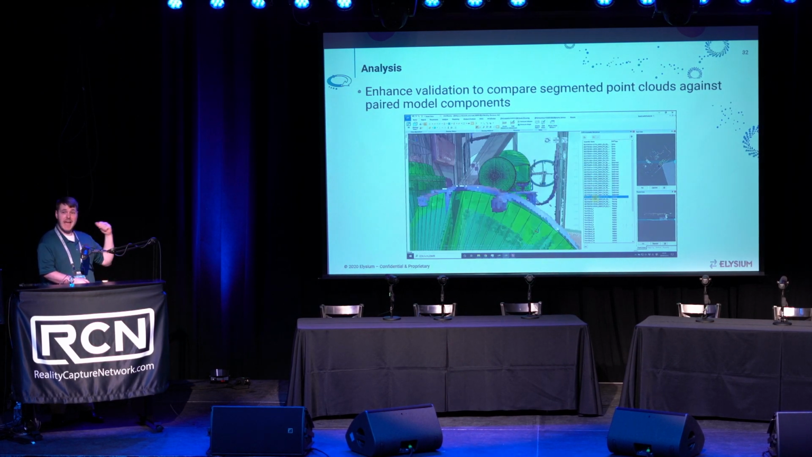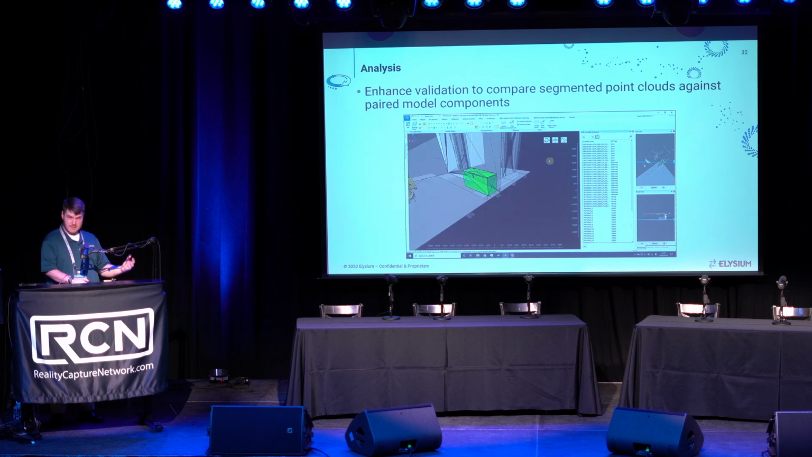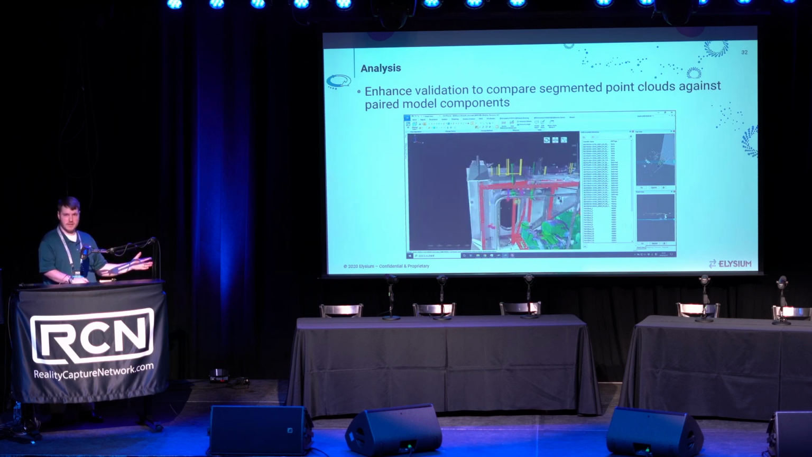Blue is anything that's been added to the environment. So we came through, we designed our JT model, created the JT model, captured the point cloud environment, and after capturing the point cloud environment, we identified something new compared to what was designed.